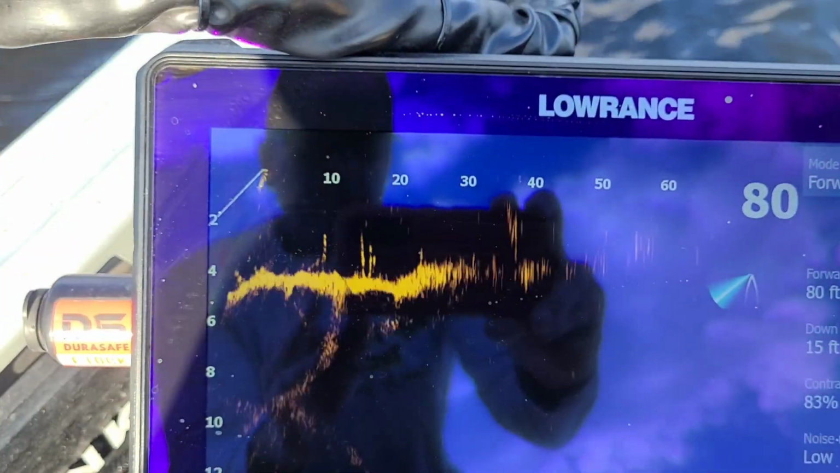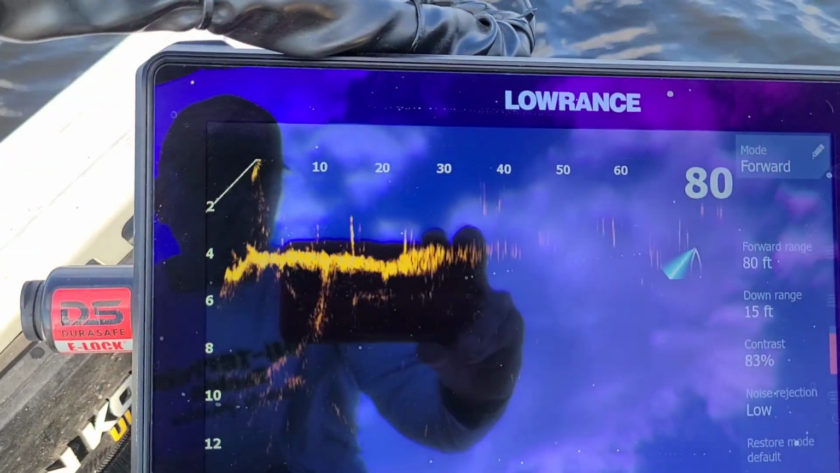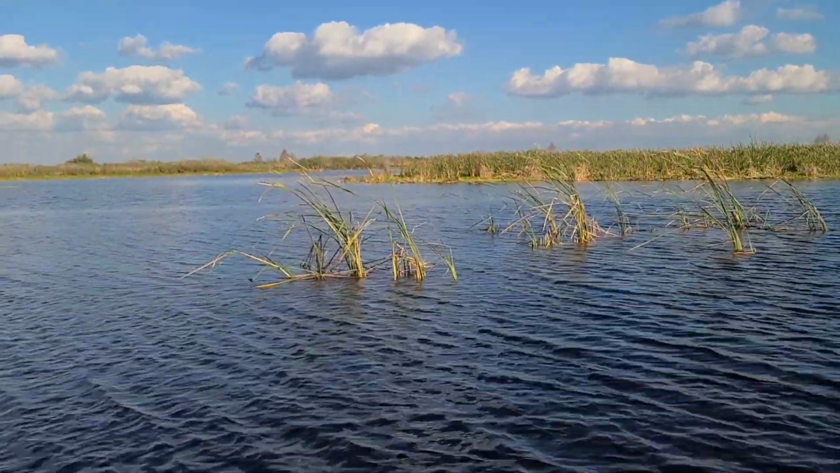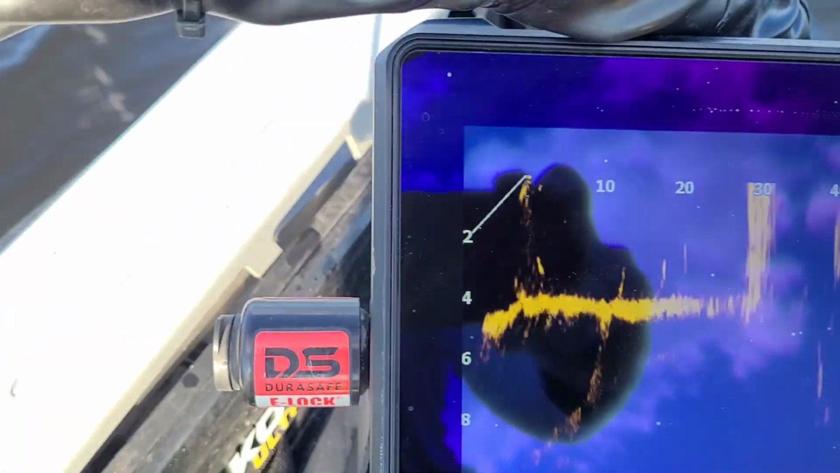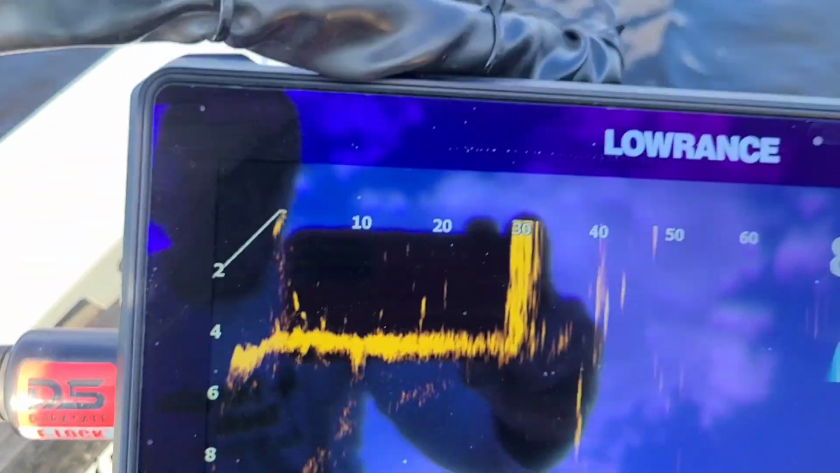Sorry. So I can rotate this around, give you different looks. See, now there's some emergent cattails, and you can see how that just towers all the way to the top. Of course, here's our depth right over here. I've got it on a 15-foot scale right now.